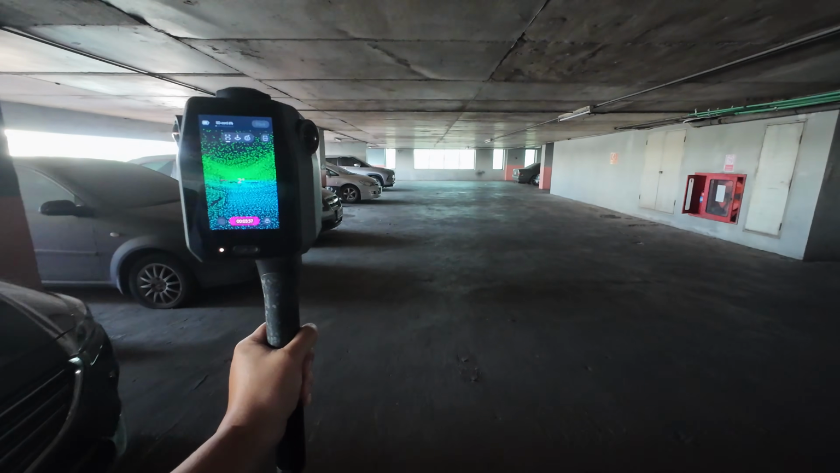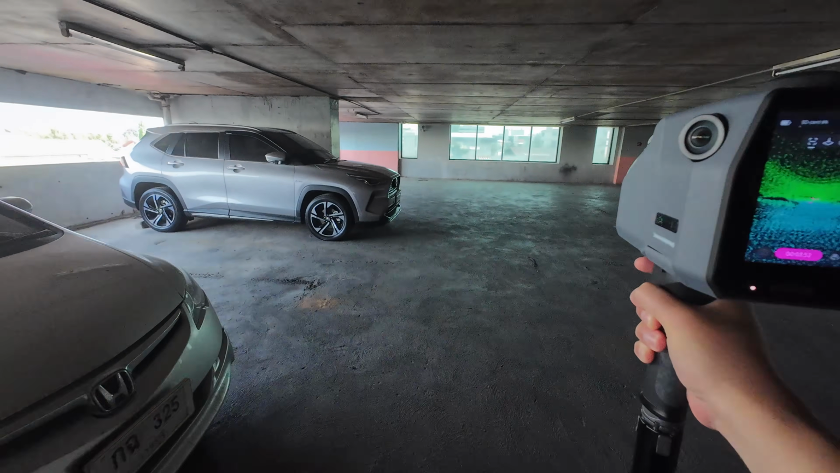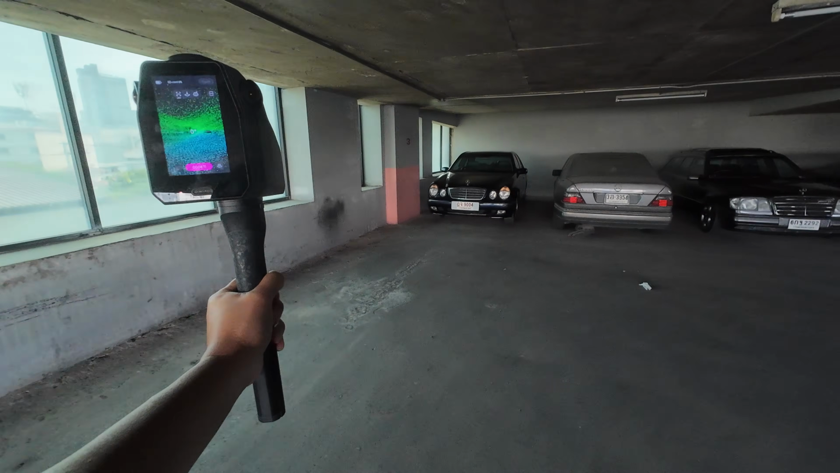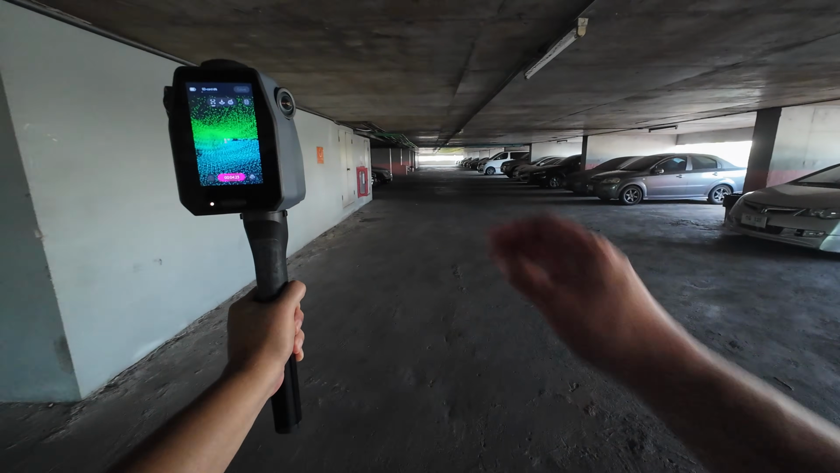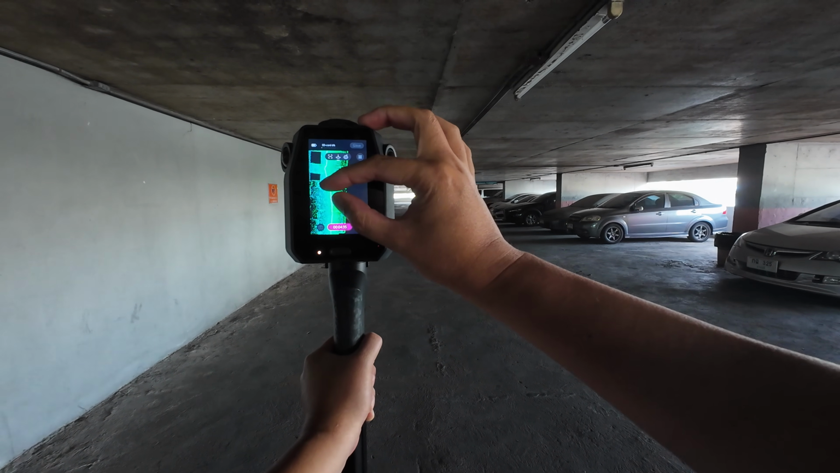I've been scanning for 3 minutes. I think the screen is too small.